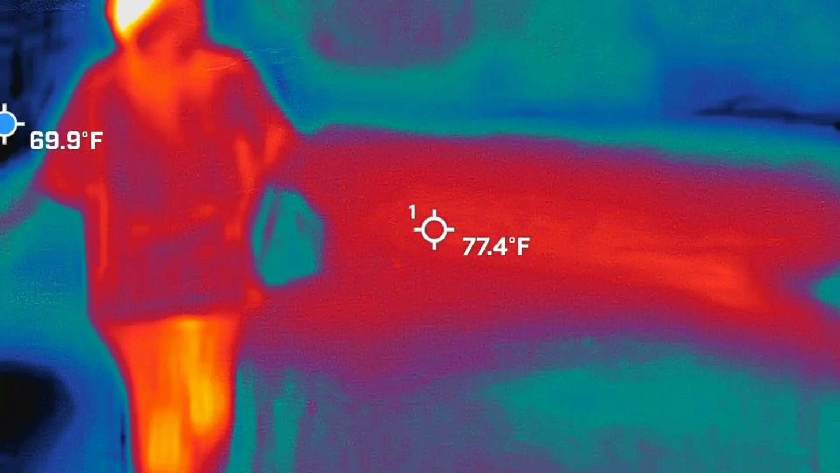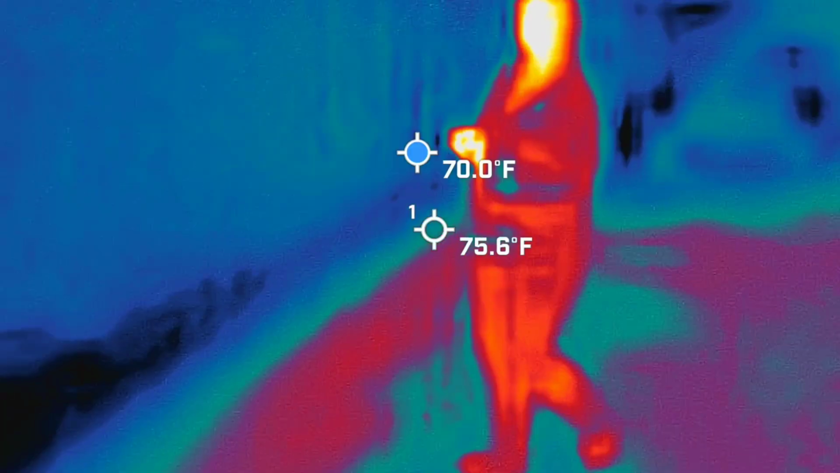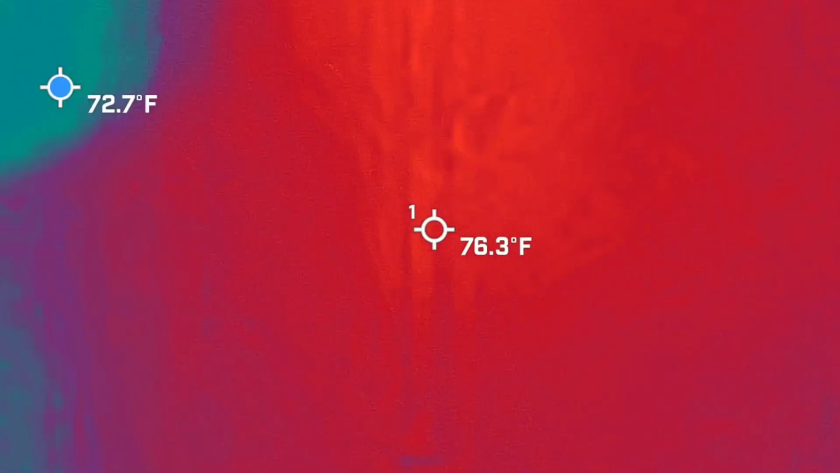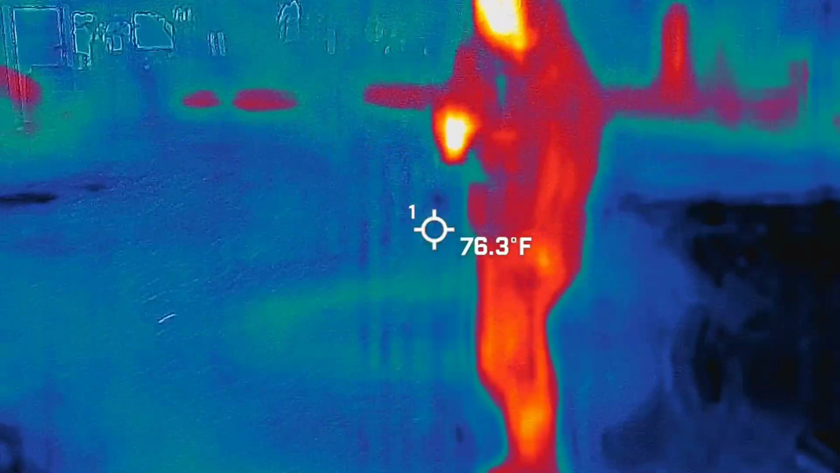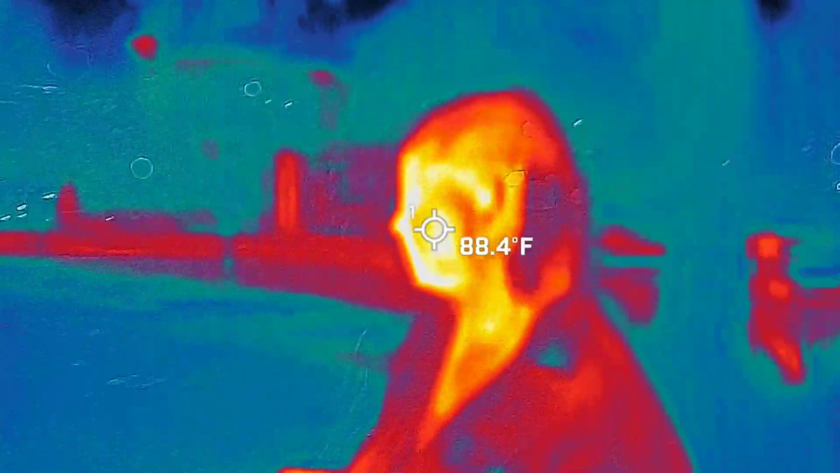Got a lot of heat emanating from the midsection. That's embarrassing. Stop. That's so rude. Go away. Film over there. No, I have to have a heat signature. Is anybody here?